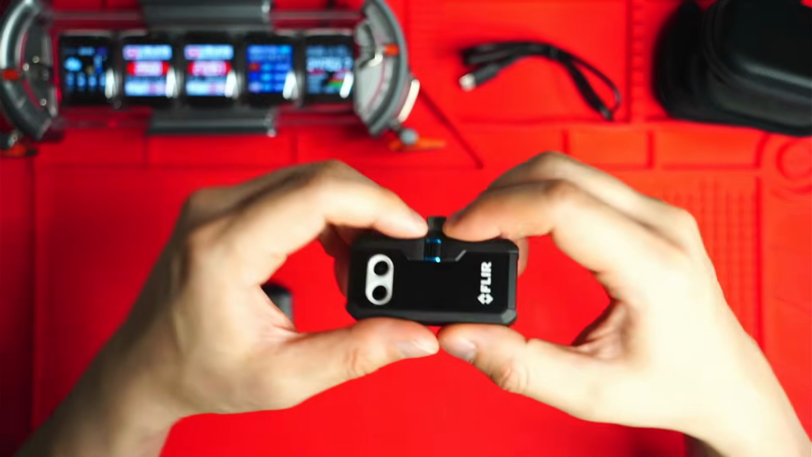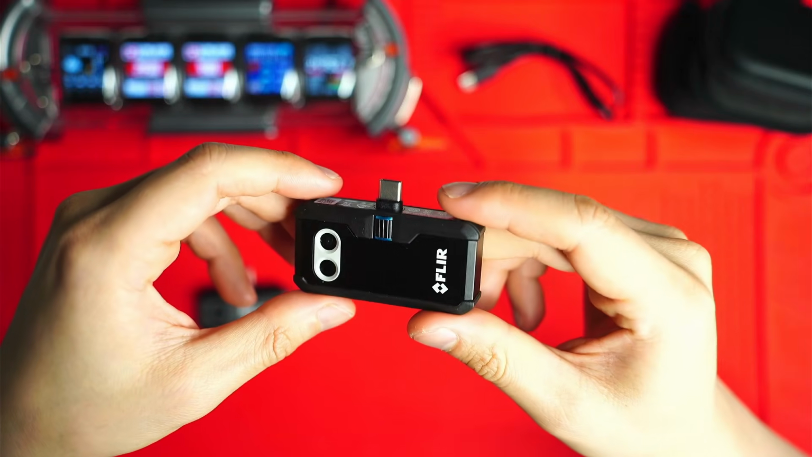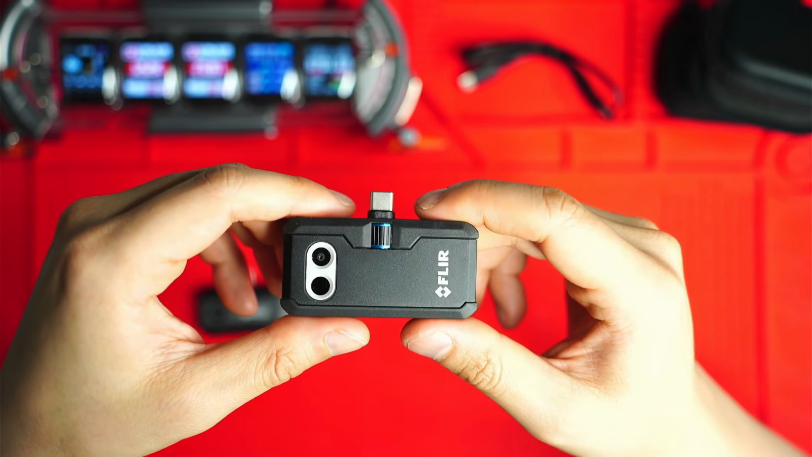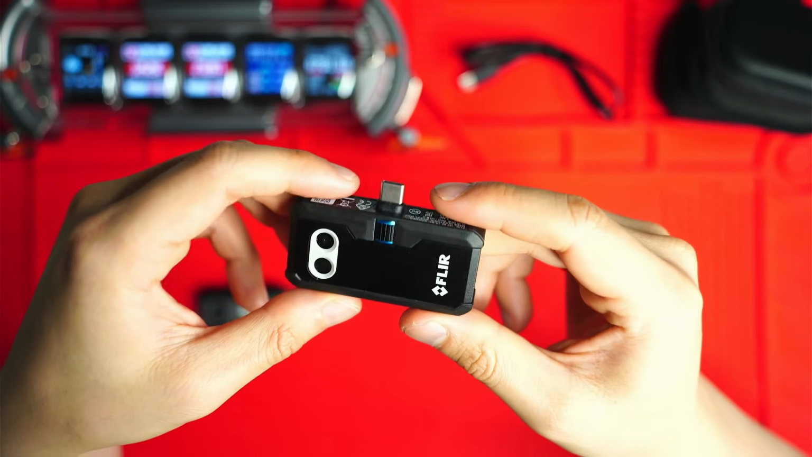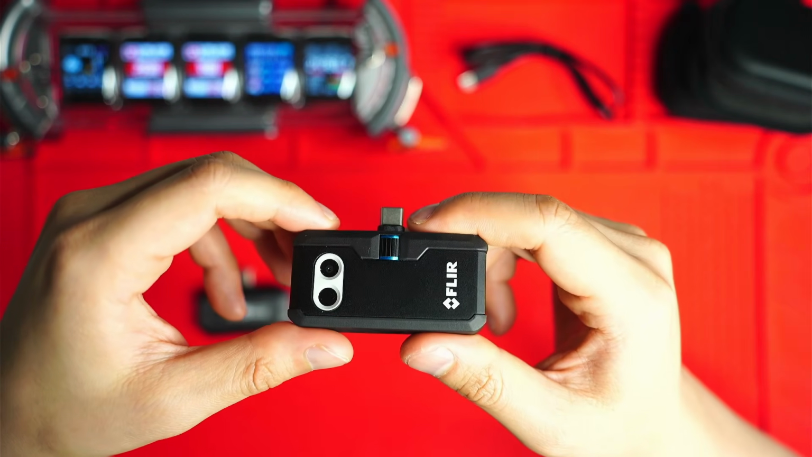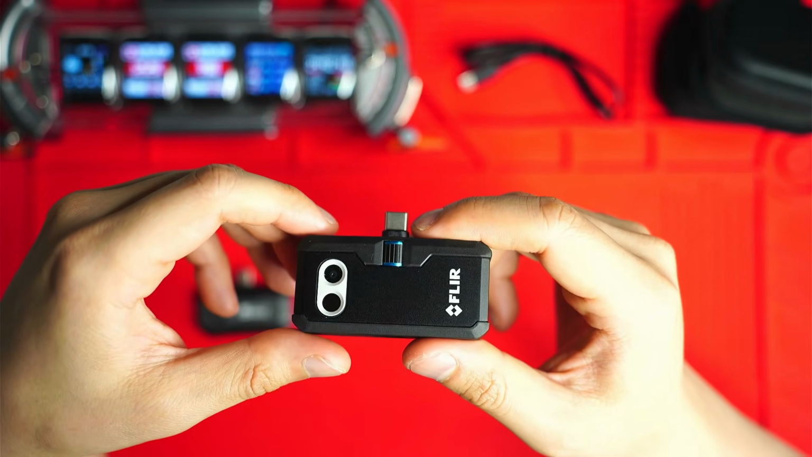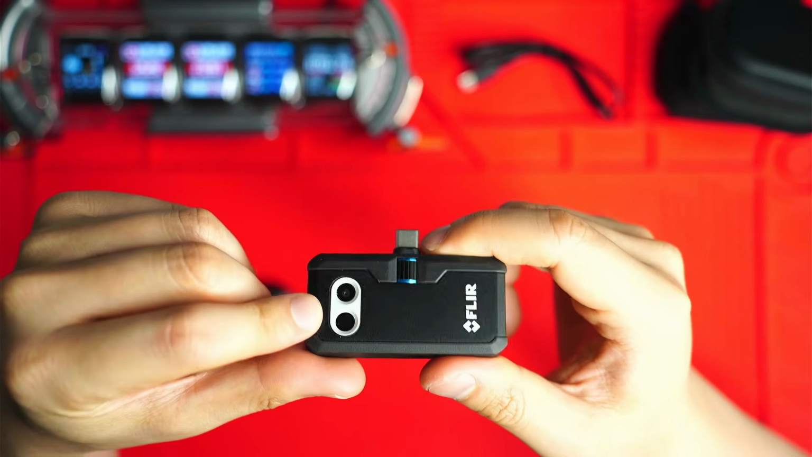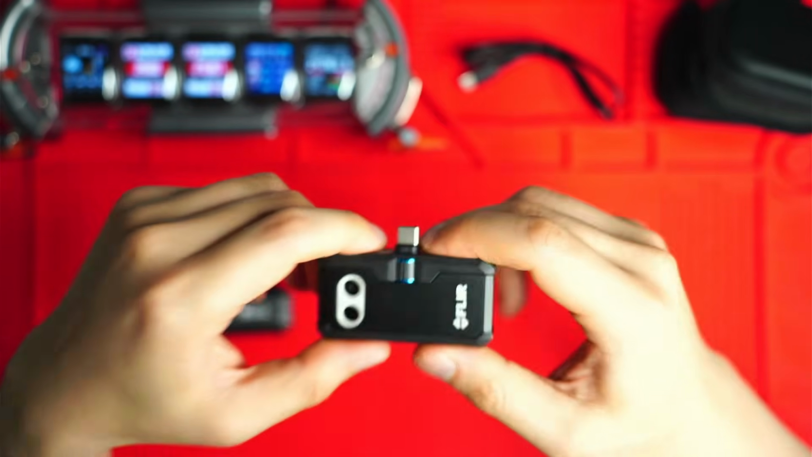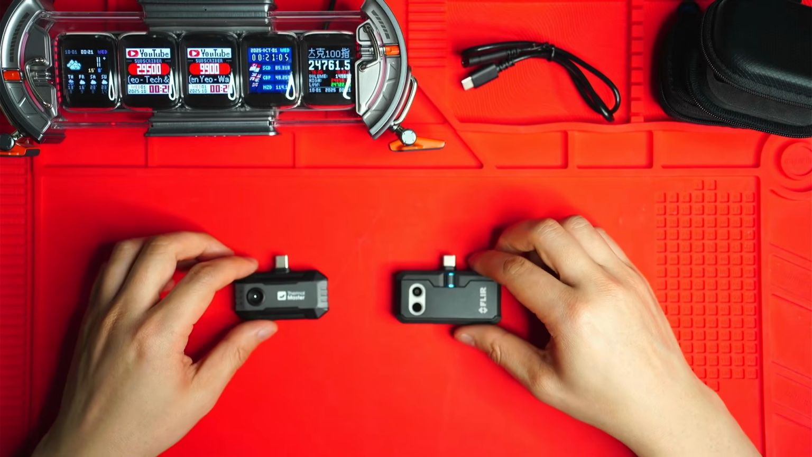The FLIR One Pro maxes out at 400 degrees Celsius, and it has a lower accuracy as well, plus or minus 3 degrees Celsius accuracy. So look, it's great for inspections, but probably less suited for higher heat work if you need to measure up to 600 degrees Celsius. And it also comes with a less sensitive sensor, less than or equal to 70 millikelvin. So you're basically just going to have less contrast in the image.